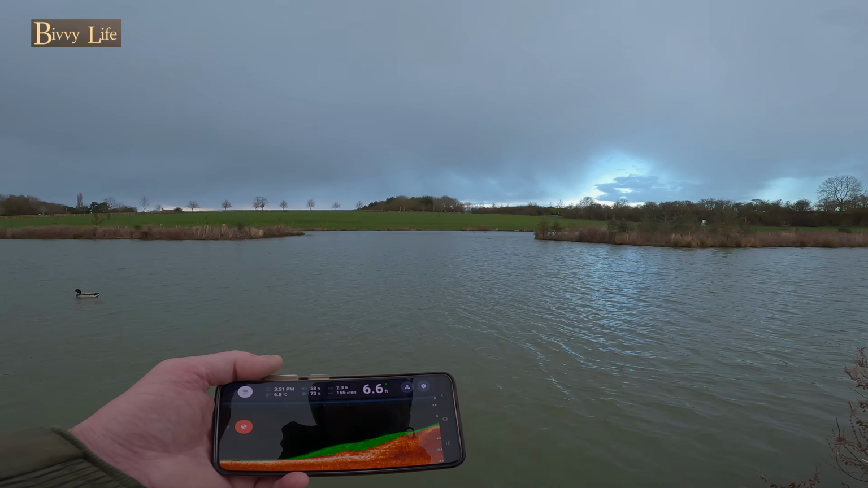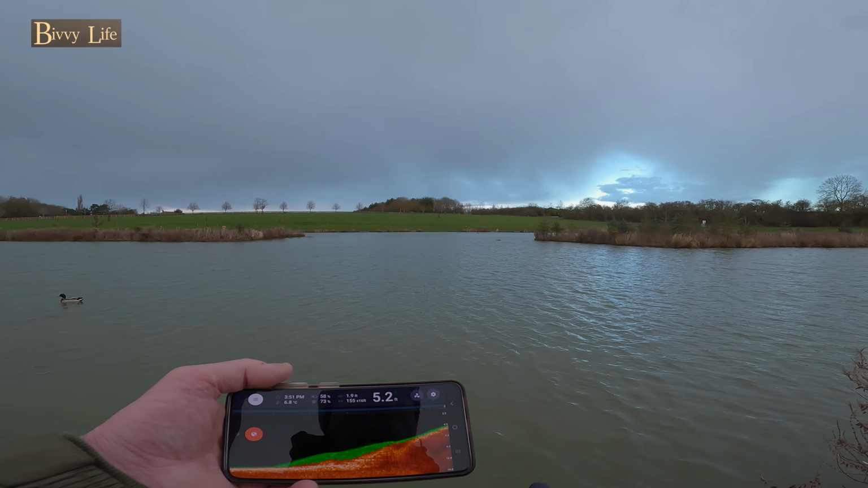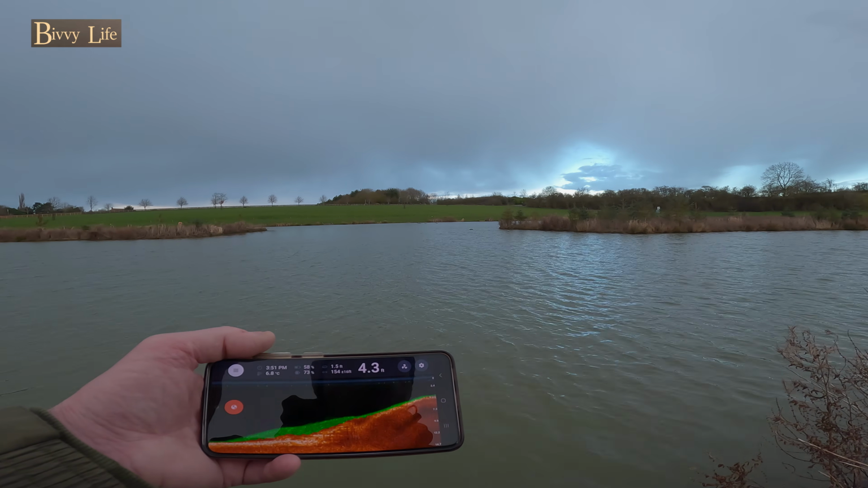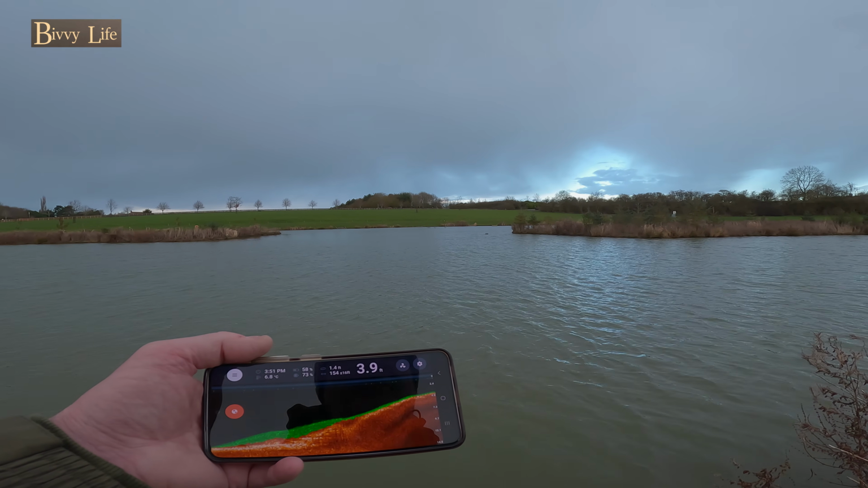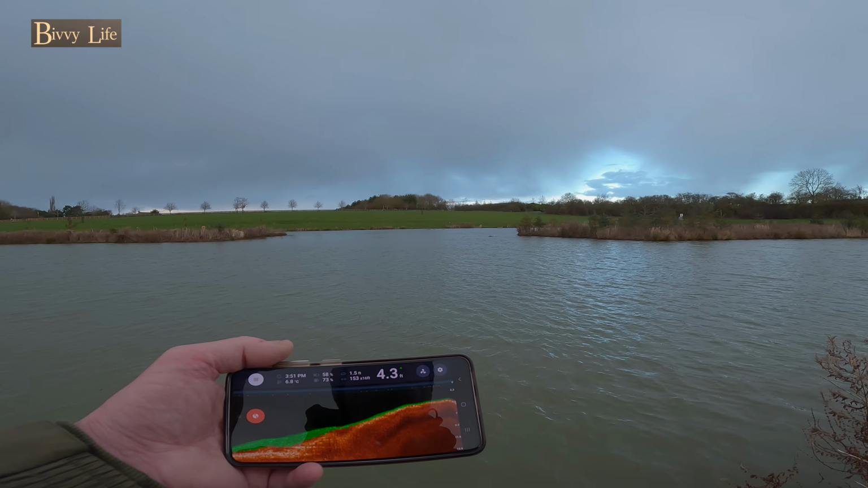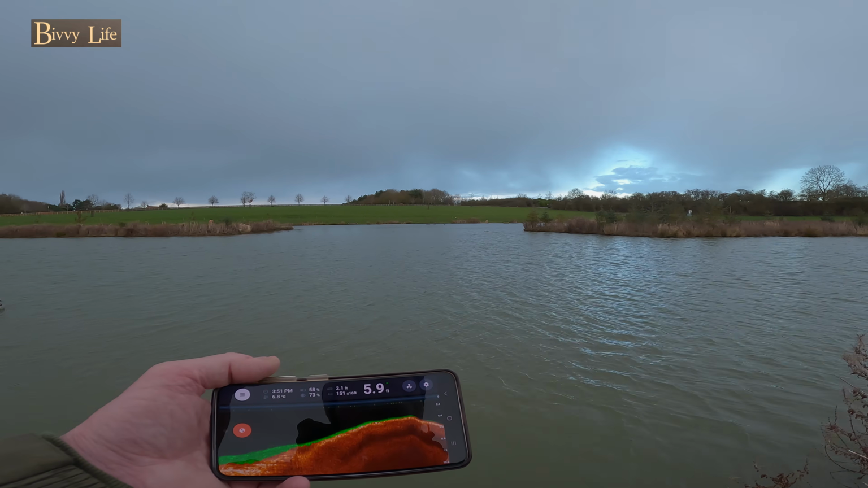I don't think there's any point going further right, but I'll just go anyway, just out of curiosity. You see there we shallowed right up now, 4 feet 6 inches, 4 feet 3, so I'll be amazed if there's anything here. So I'll come back off the island again, move back over to the left, come in a touch closer as well. I'll be honest with you, this is unreal. I know these sonars aren't completely reliable in terms of fish finding.